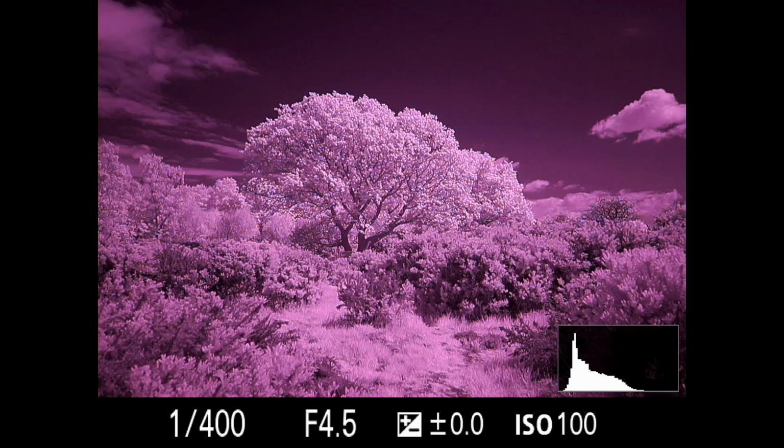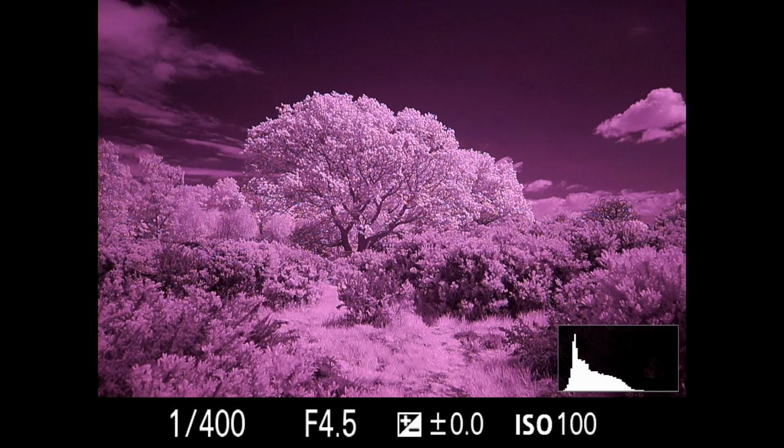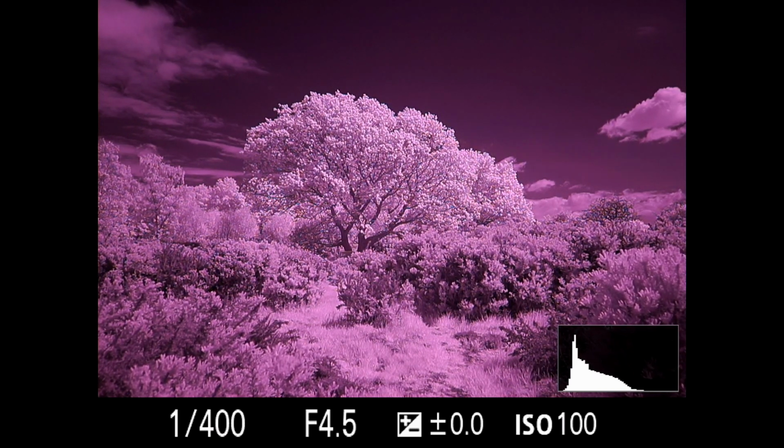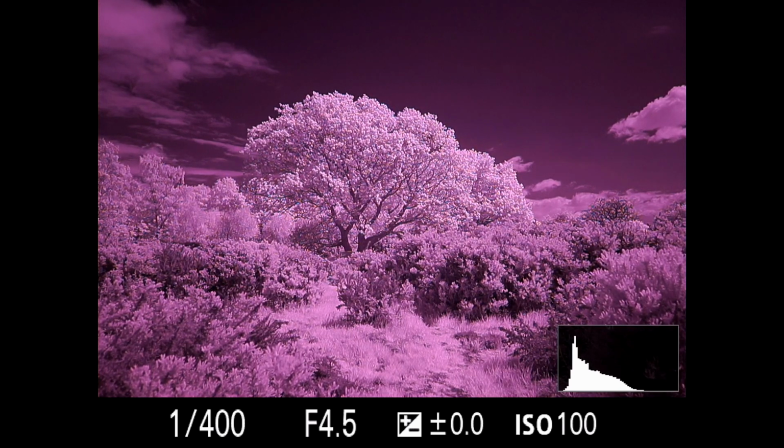Okay, so hopefully you can spot that this one is very different to the previous two, and the image is very purple, I guess. So this is the 850 nanometer, so this is not letting through any visible light whatsoever really, and it's at the top end of the infrared.